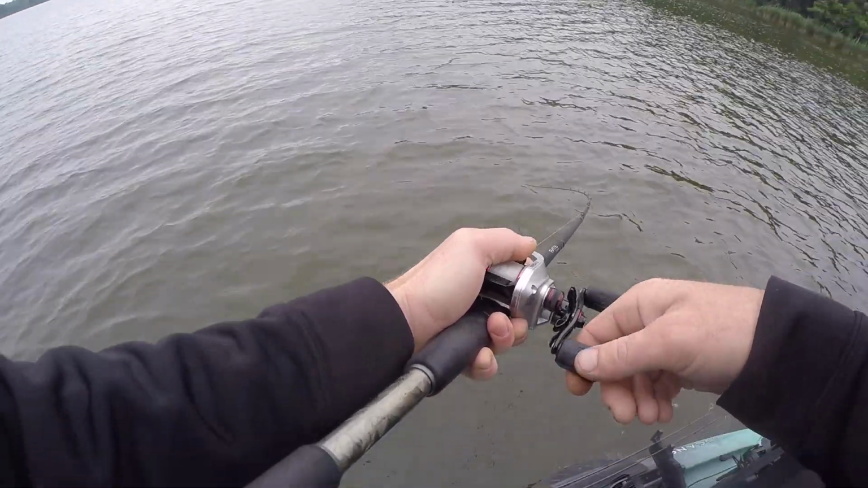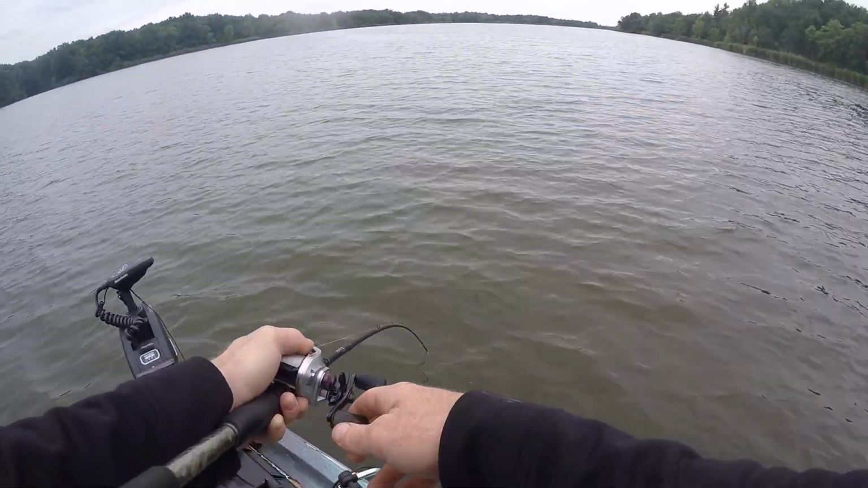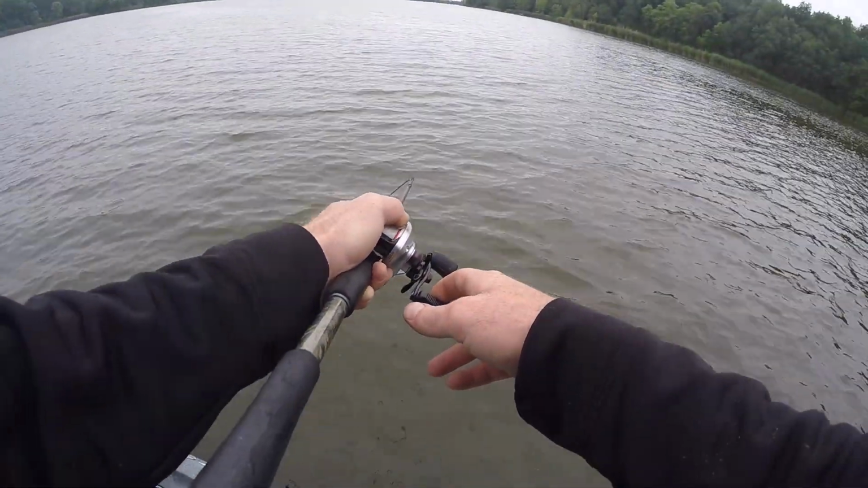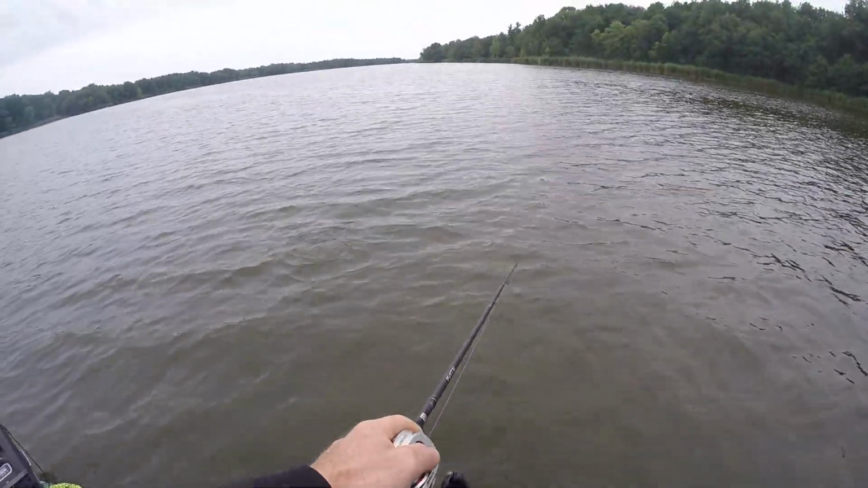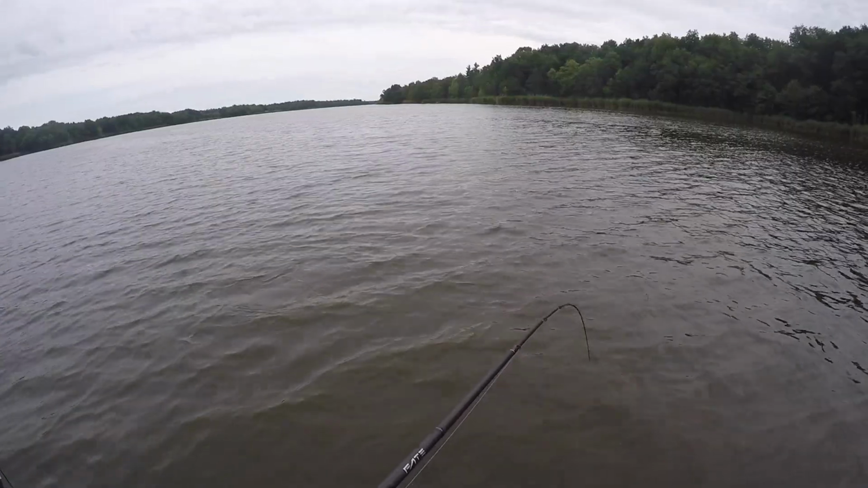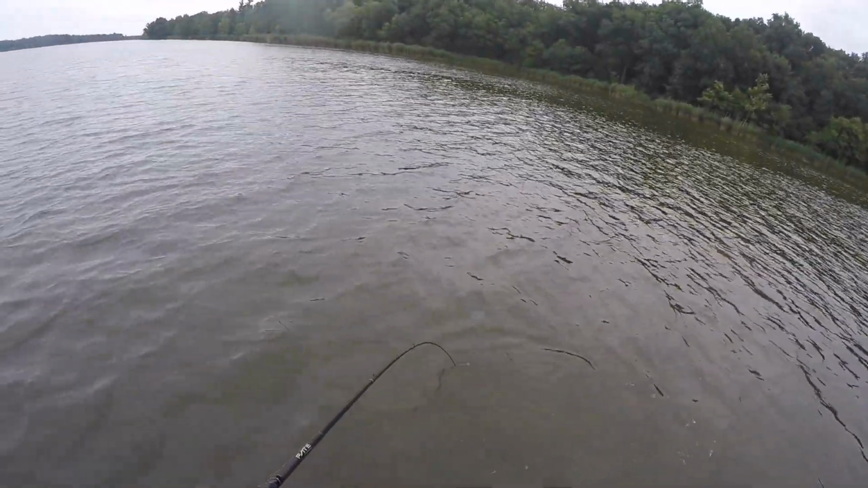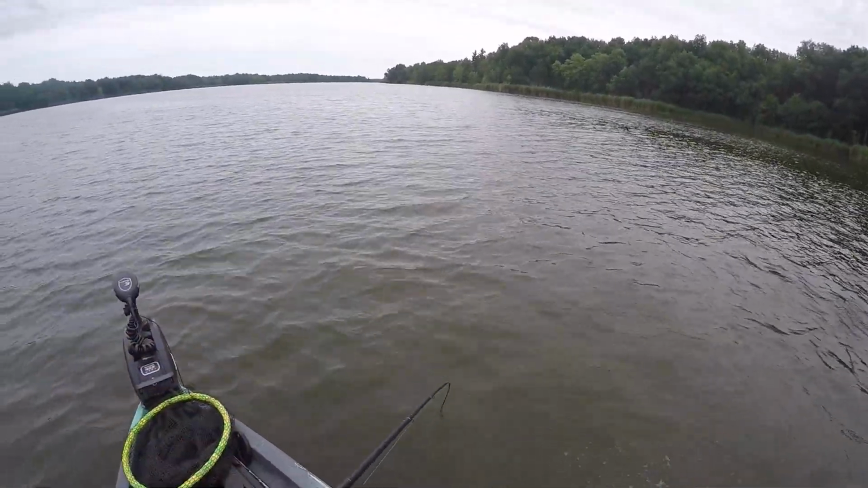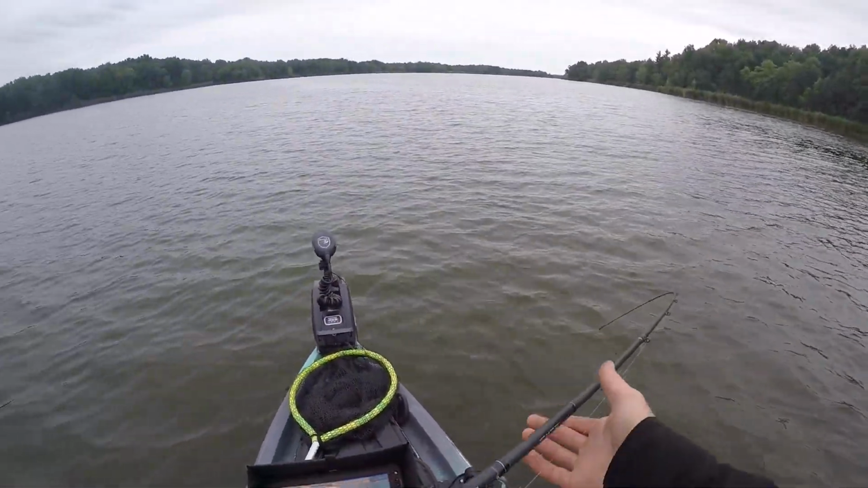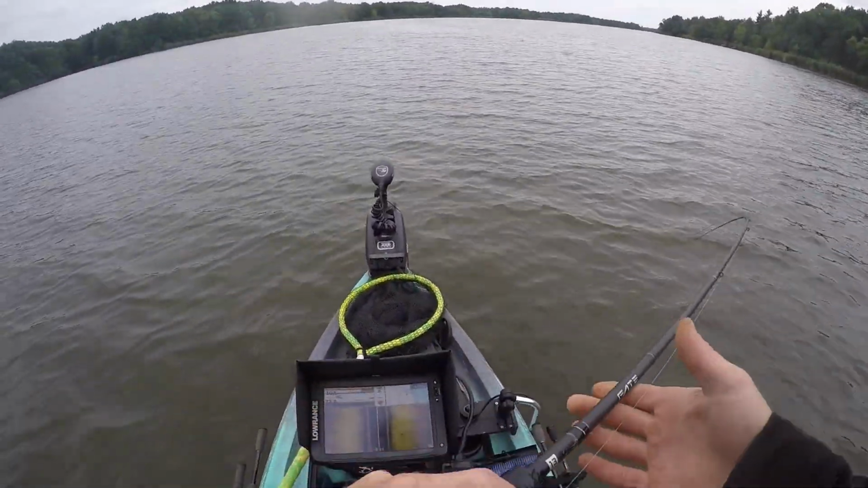Can't tell how big this guy is. What is that? Oh, it's a striper. Big one too. I'd like my crankbait back.